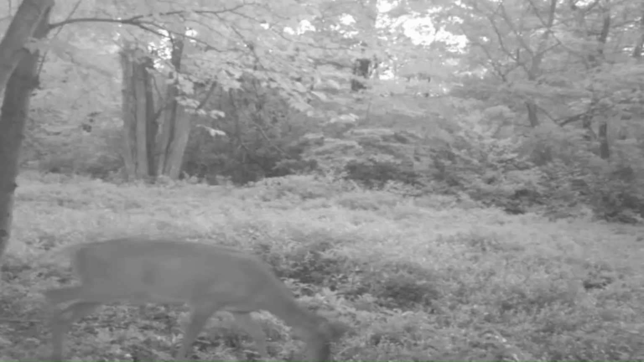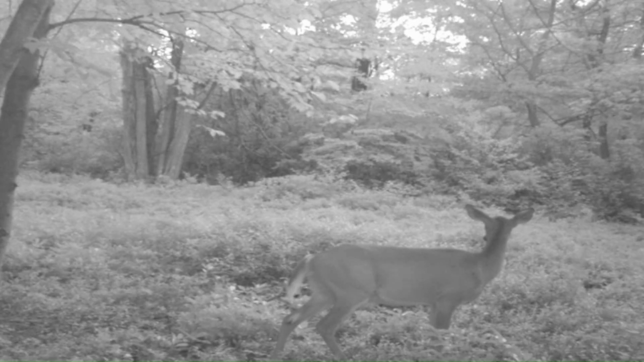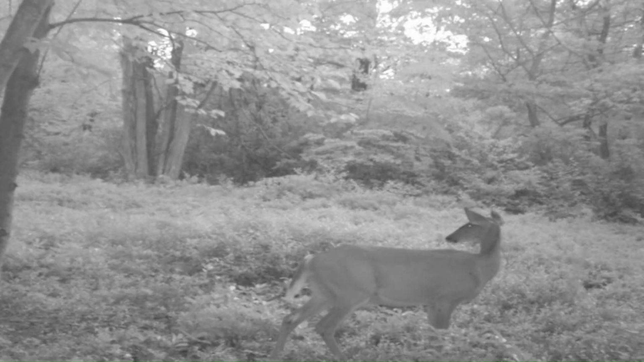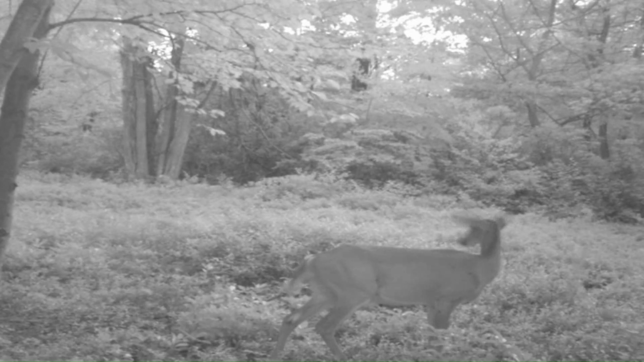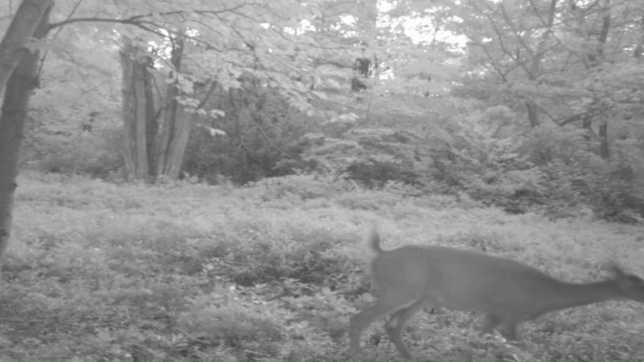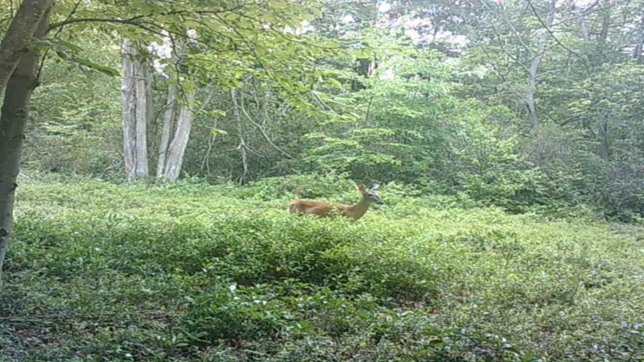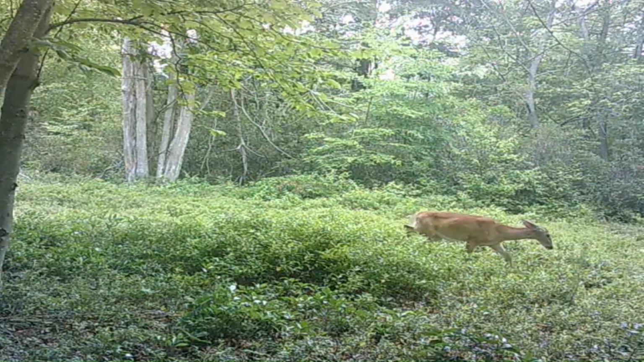A fawn comes running through there past the camera. Another doe in there feeding around. Another doe coming through in the daytime.